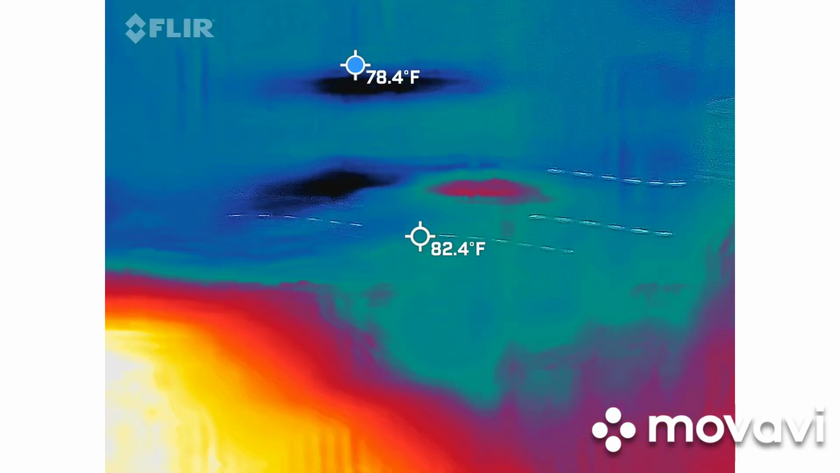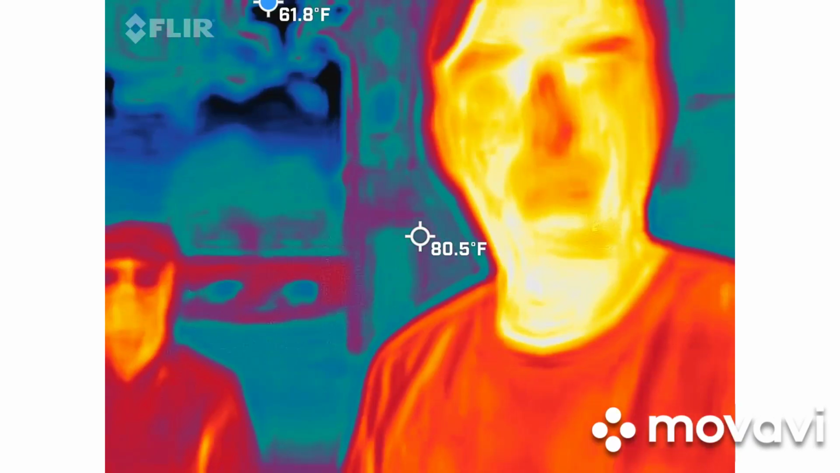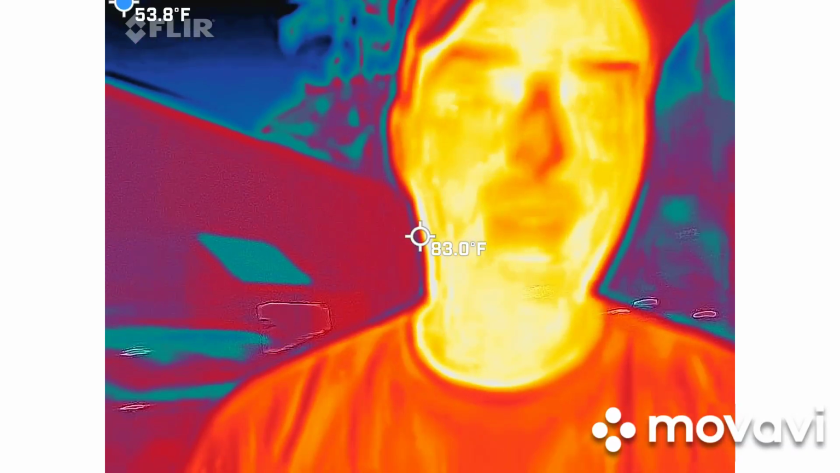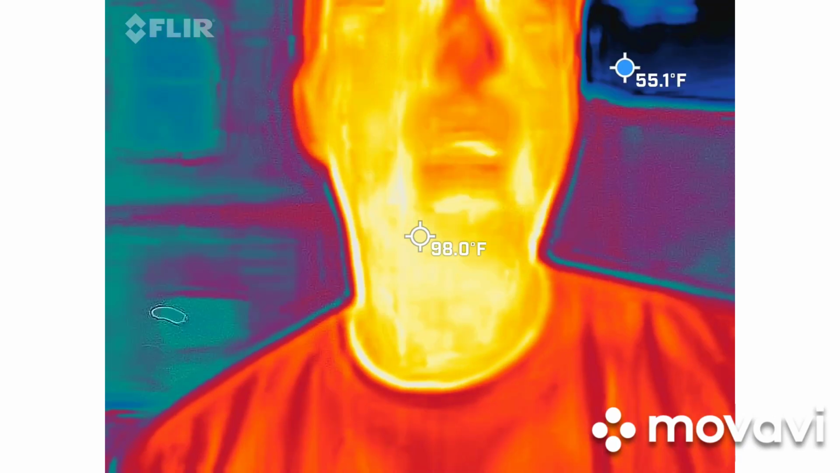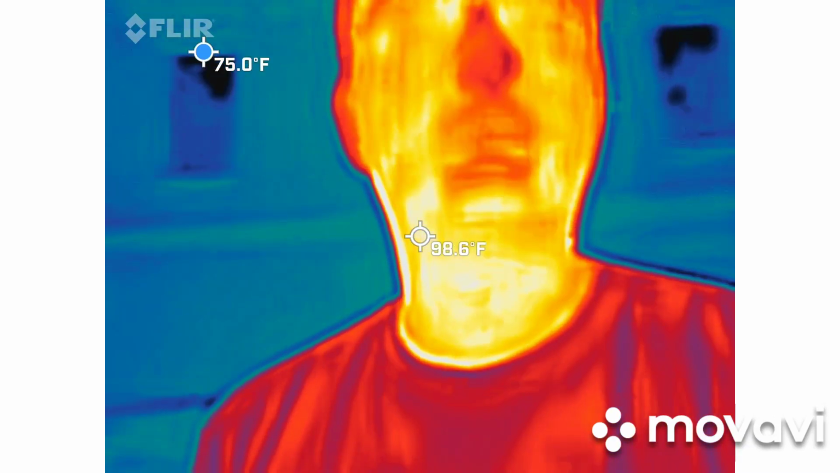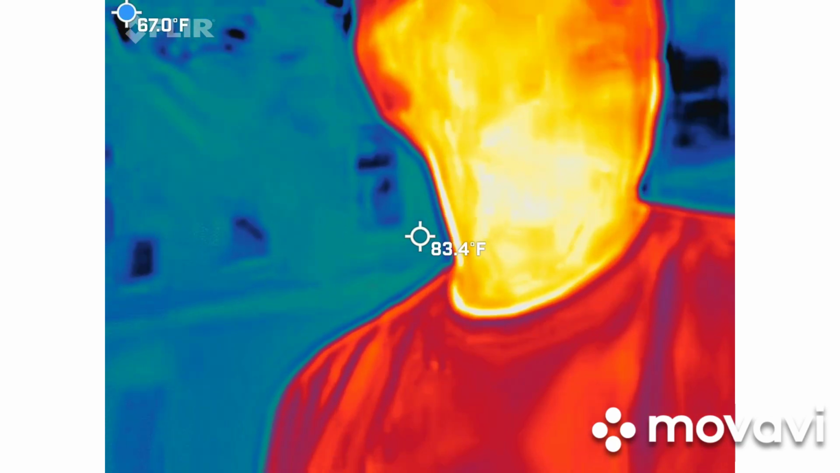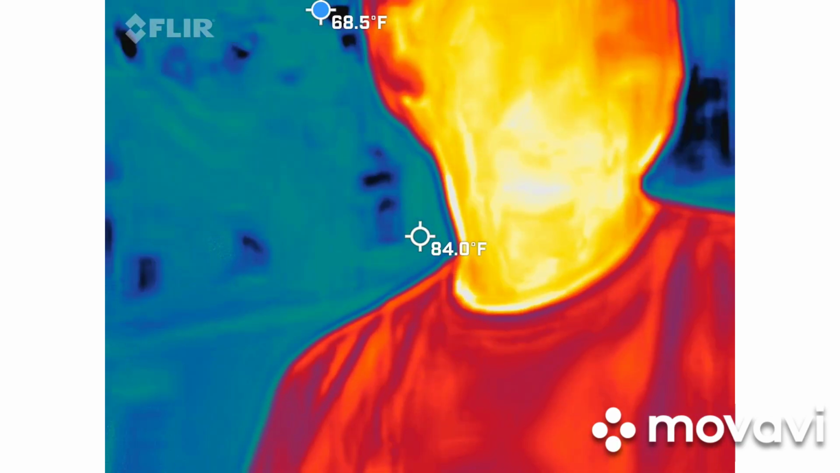So quick demo for everybody. You guys should be able to see me in there, right? Red, orange, and yellow guy. So everything around me should be somewhat blue or black. So the blue or black spots hopefully will move tonight. So that's what we're looking for. Those blue and black spots are going to be in your frame. But again, until they start moving, I'm going to pretty much call BS on everything until I see something moving.